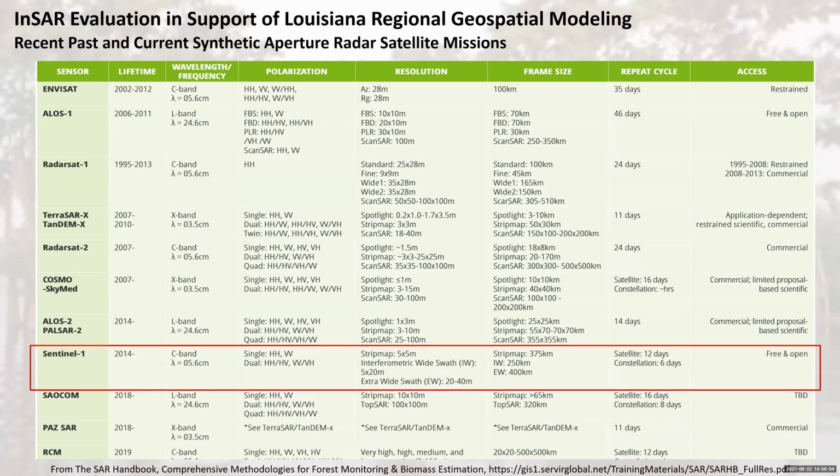So there are a lot of synthetic aperture radar missions in the past and operational now. If you look at this long list, these are past instruments and instruments in operation. You look at the second column, the lifetime, you can see there's more than 5, 7, 8 instruments that are operational now. But if you go over to the right-hand column and look at access, you can see most of it is commercial, which means you're going to pay for the data. They're probably not going to be acquiring data everywhere unless you paid for it up front.